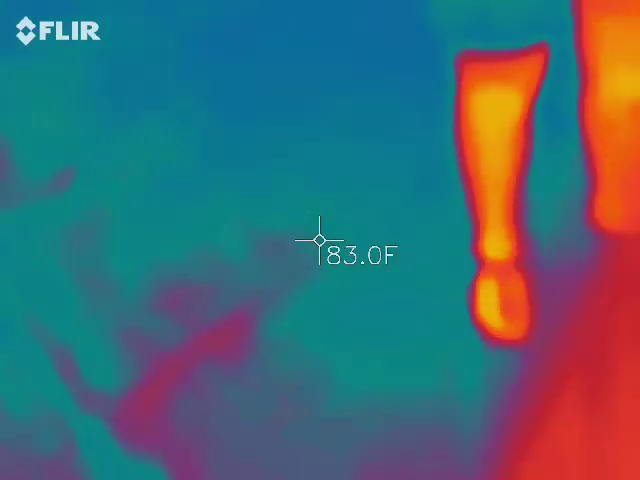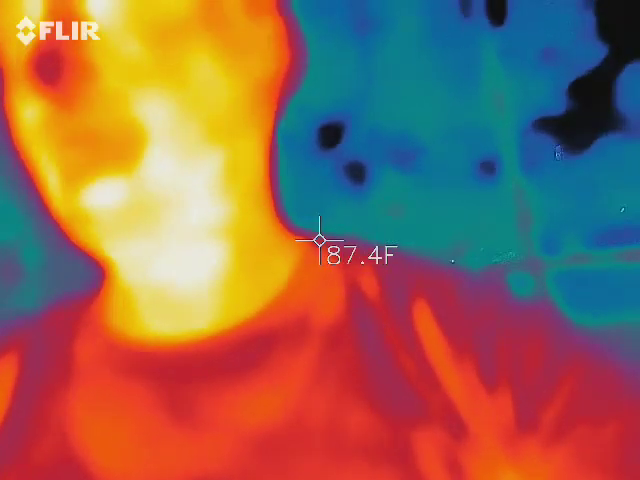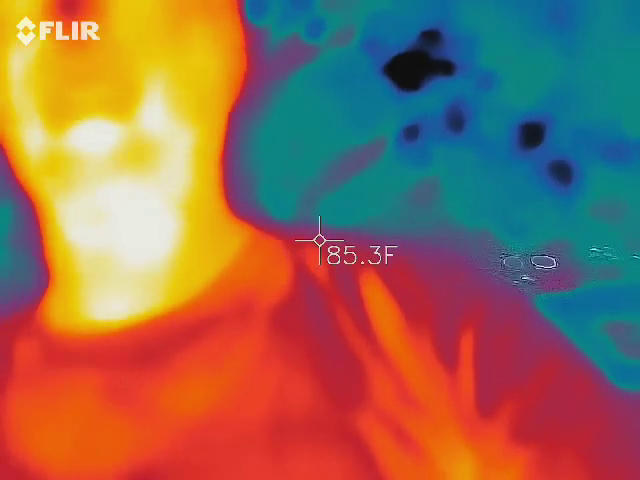All right, so back to thermal imaging. Sorry, kind of bouncing around here a little bit. You guys see me in there, right? I'm orange, red, and yellow, my skin. So everything around me should be somewhat blue and black. Those are the colder areas because my skin is obviously much warmer than the things behind me, even though it's still probably 72 degrees out here.